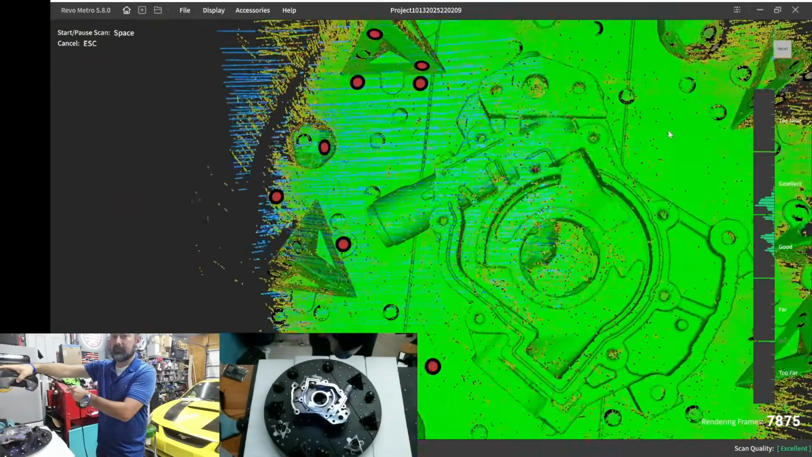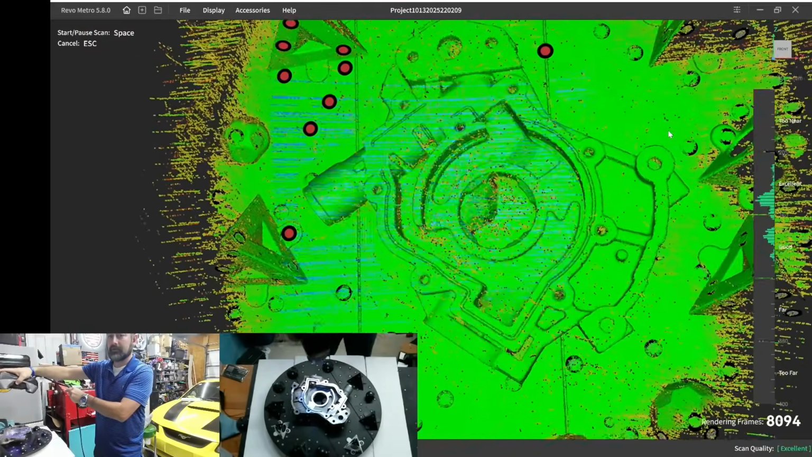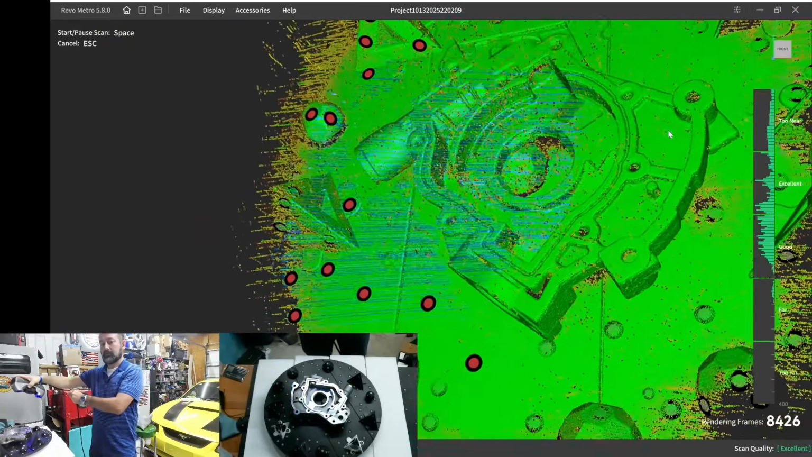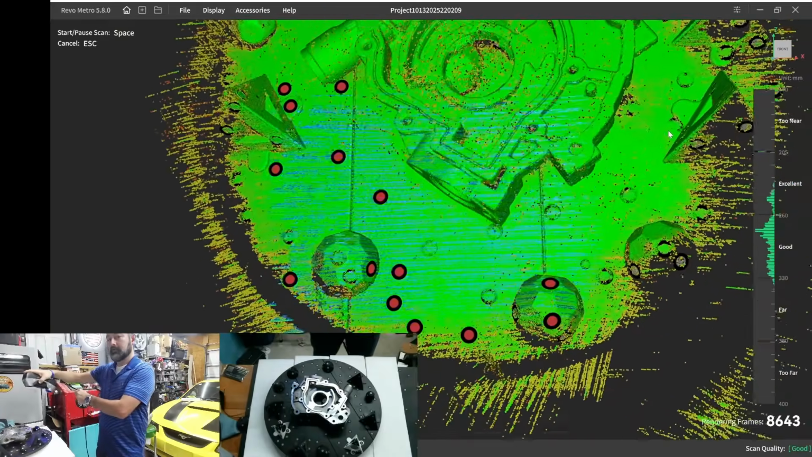I'm introducing new angles every time. I'm trying to get as much point cloud data as possible. Try to see if I can get into the deep crevices.